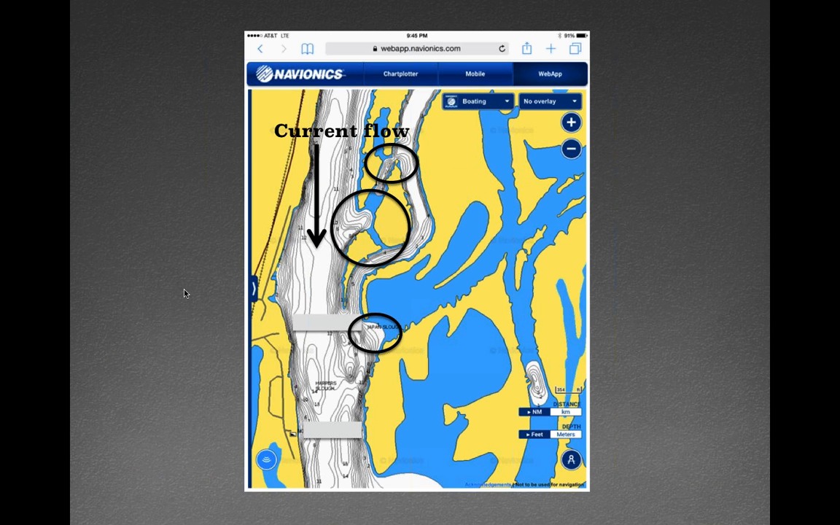Here's a look at a Navionics map from their web app. Some key areas are circled here. You've got your current flow going from north to south, but any of these circled areas are all key. You can even go back into here. There's not much mapping there for me to really know if there's any depth, but any of these areas will have the potential of holding a good current, a good sand drop on them, good current spots.